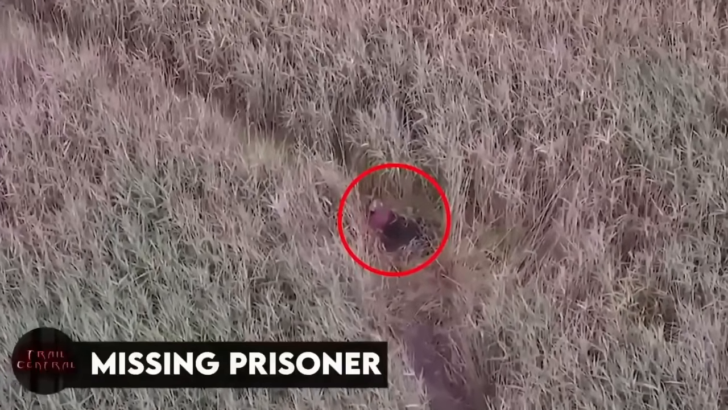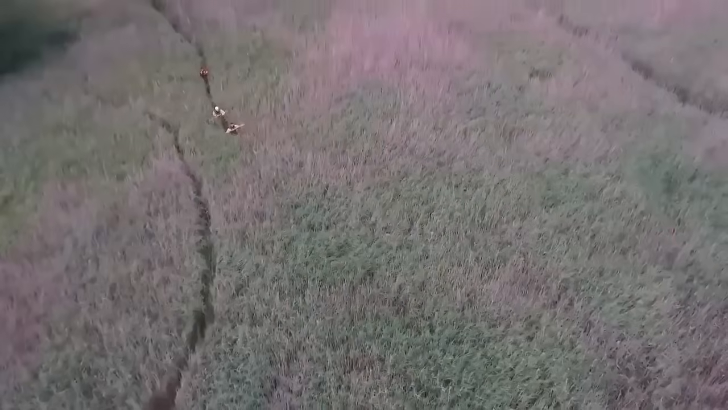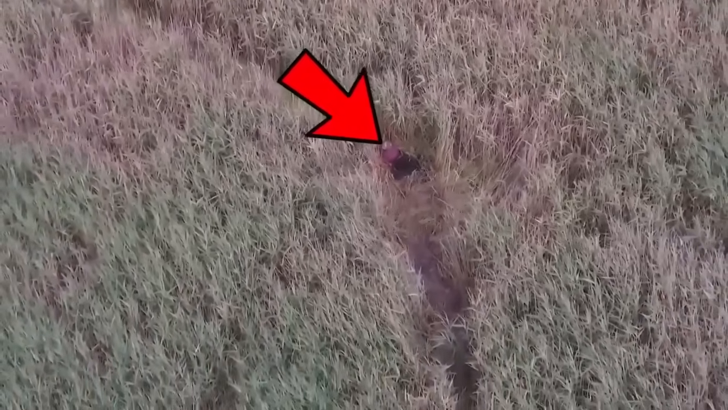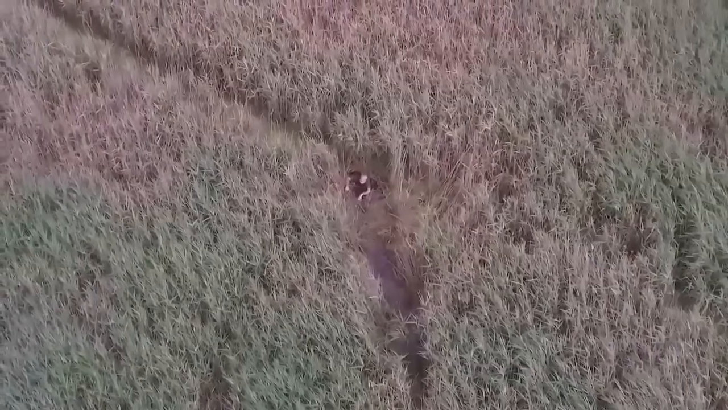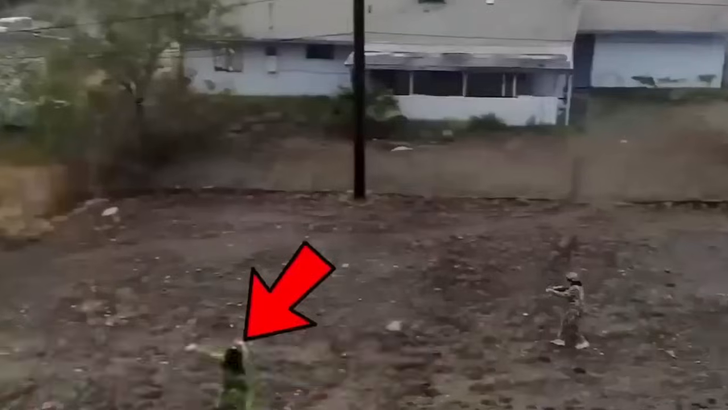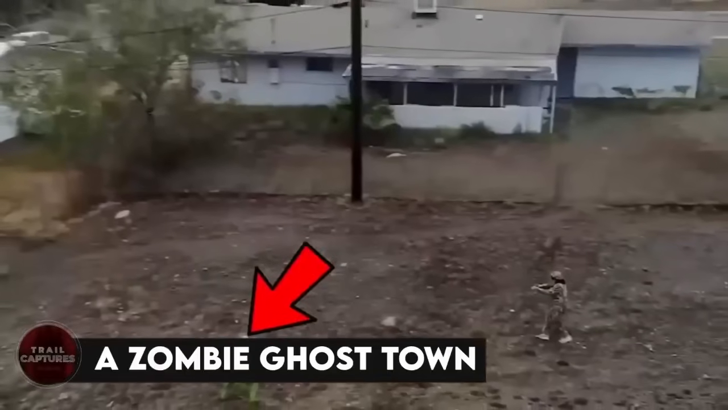Missing prisoner. This epic video was recorded by a drone which was actually helping the police find a prisoner who somehow got away and was hiding somewhere. And well, the view the drone gave was enough for them to see the man laying in the field. As soon as he heard the drone, he knew he was in trouble. Well, of course, you can guess what happened next. He got caught.